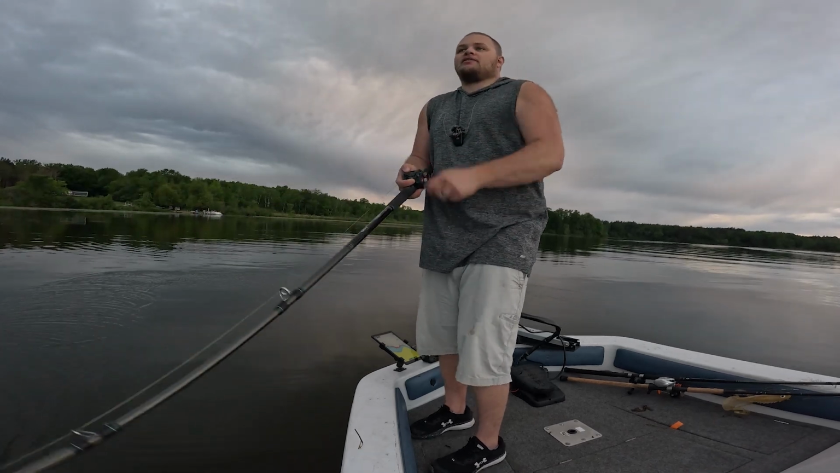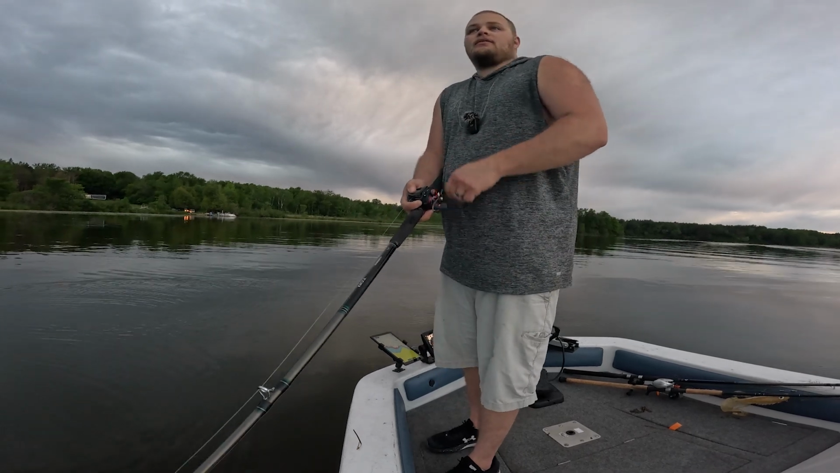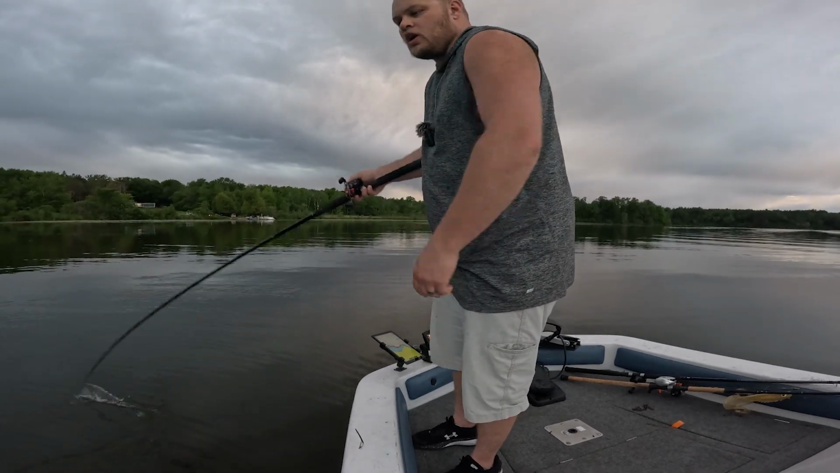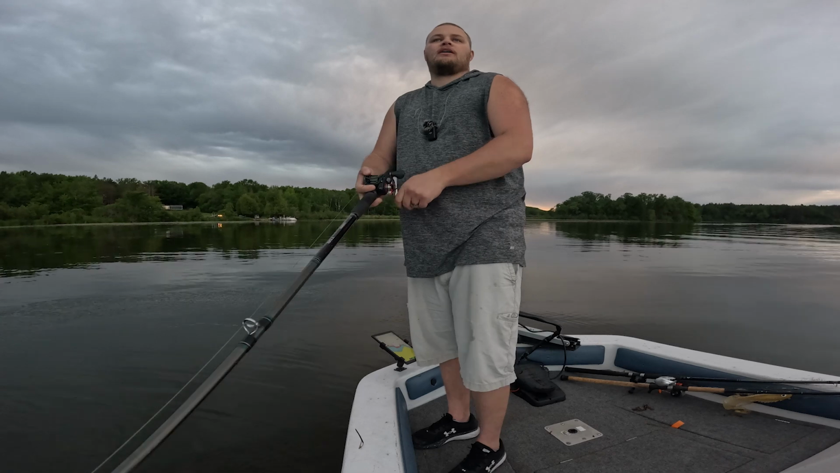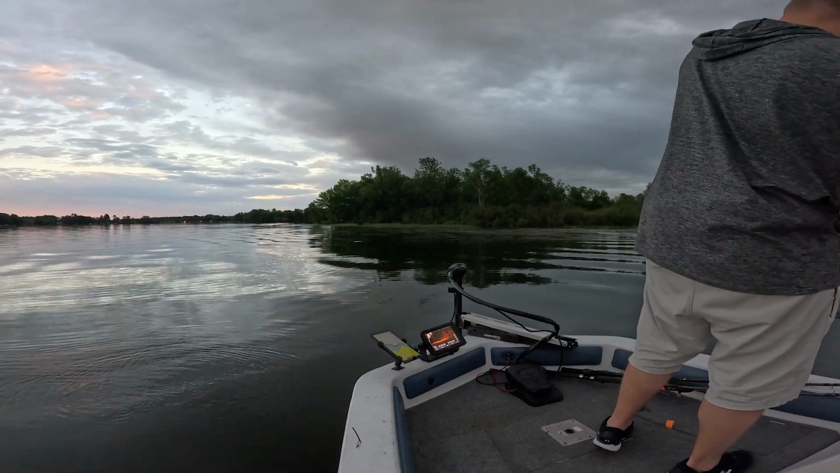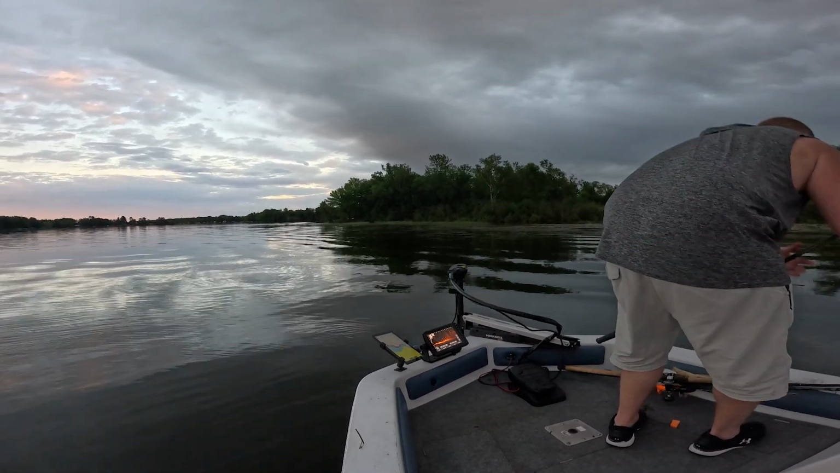Oh, that was a musky right behind us. Oh, it surfaced right behind us. Right there. Oh, come on, let this happen right now. Stupid fish. One more cast with this.